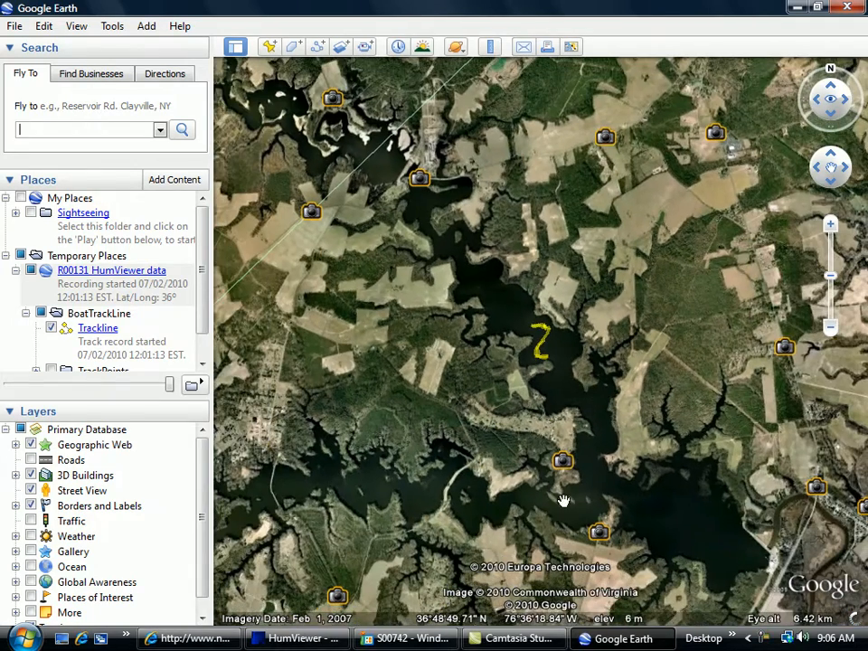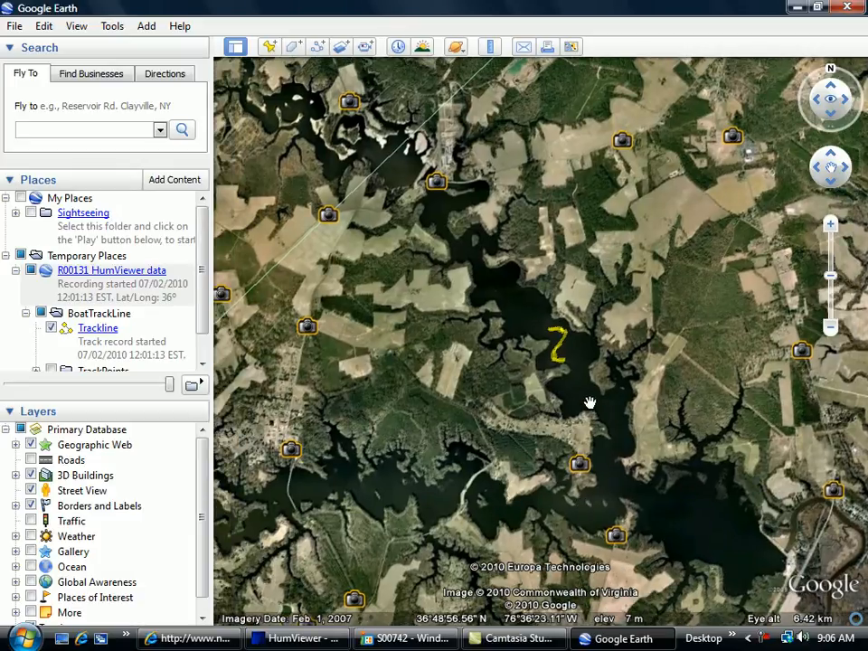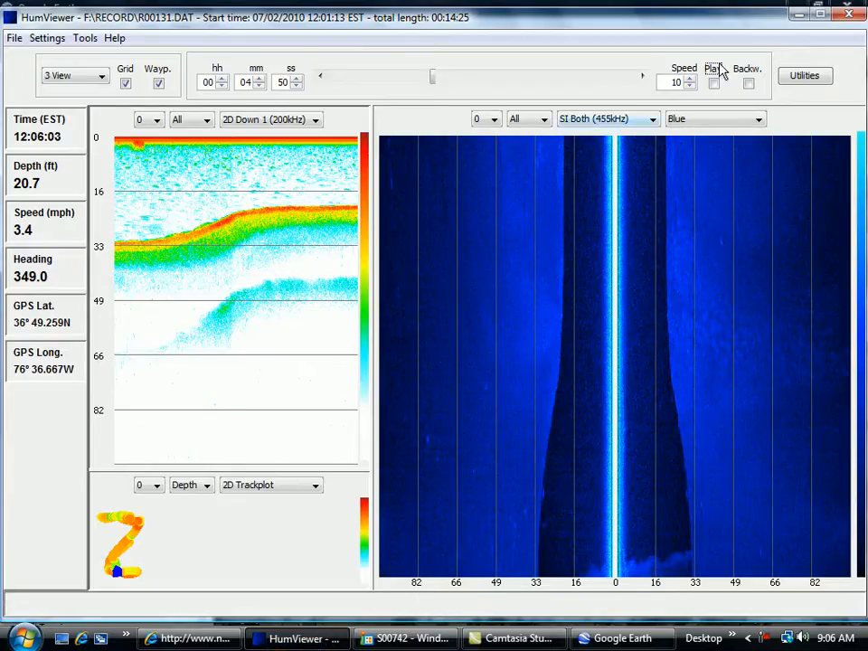The boat ramp is right over here. Come on out this way, and there's a Red Roof Inn right here, just a farmhouse with a red roof on it. I think I've been told it's called Goat Island or Goat Point, something like that. Anyways, let's look and see what we got.